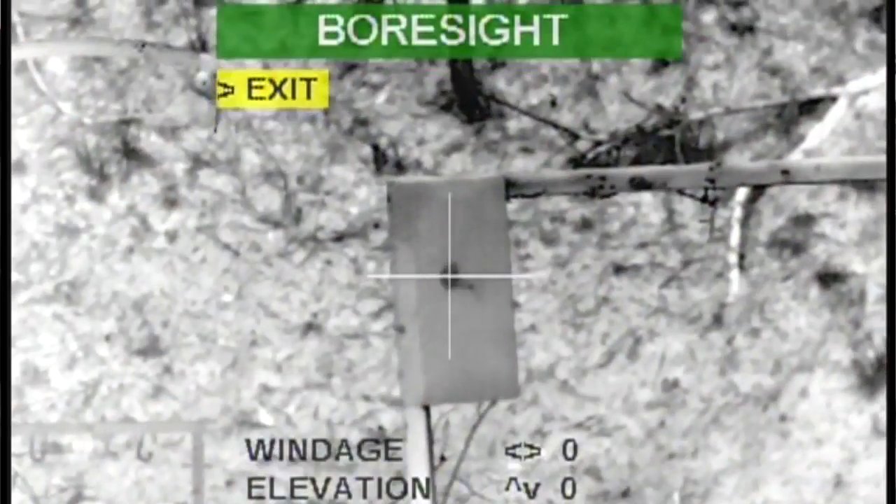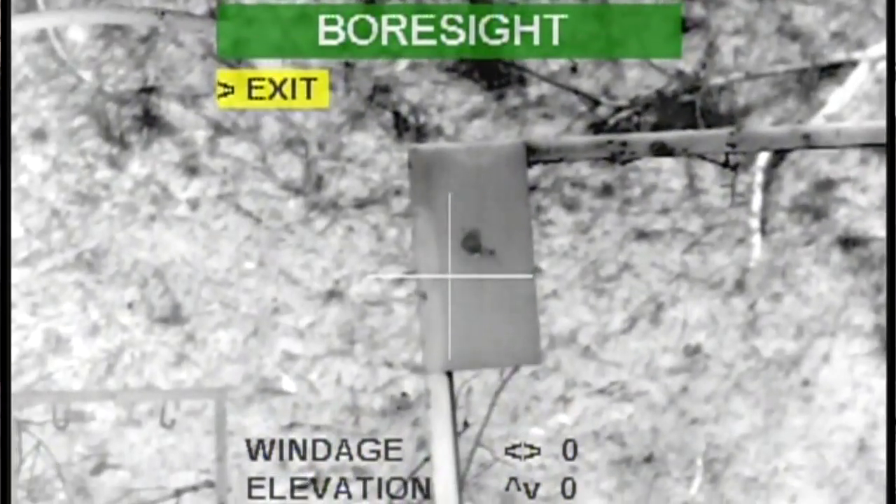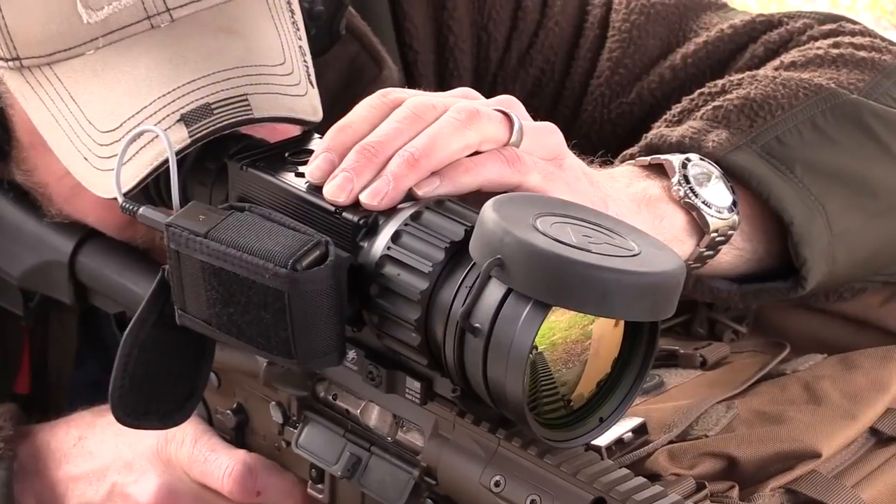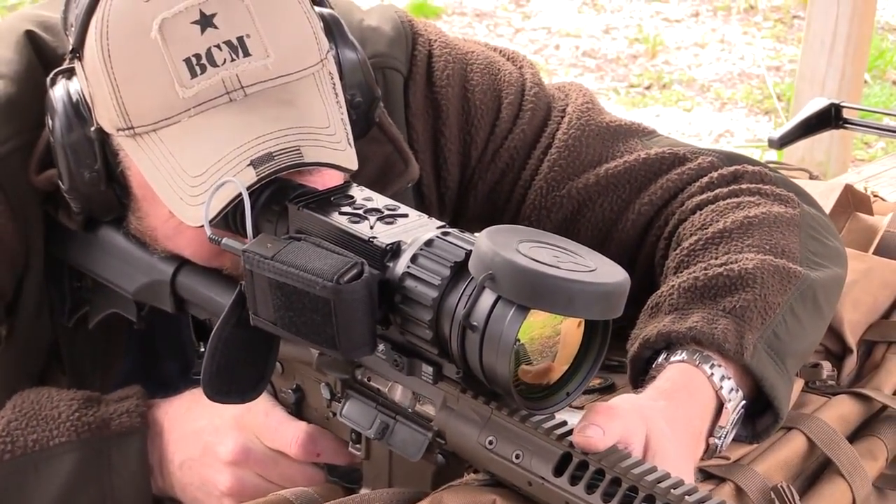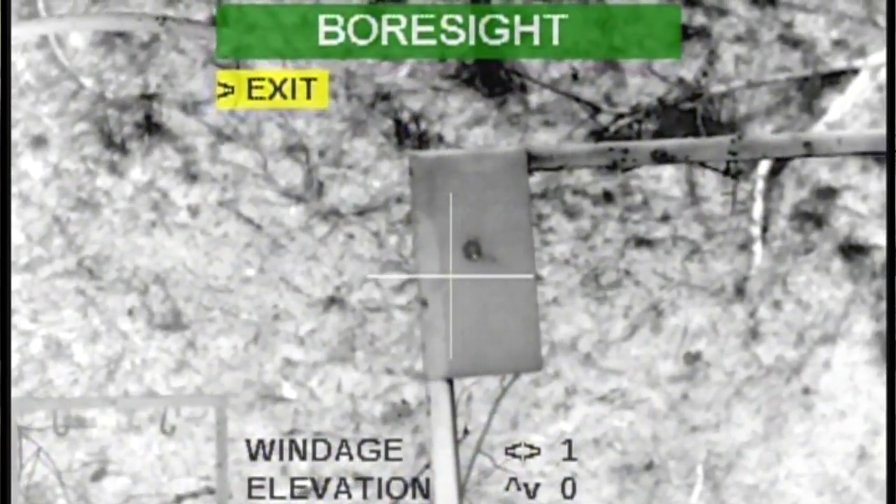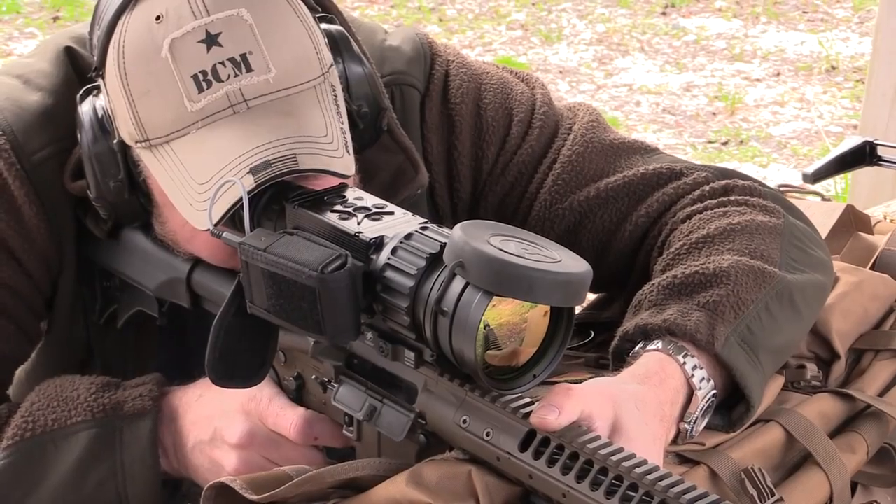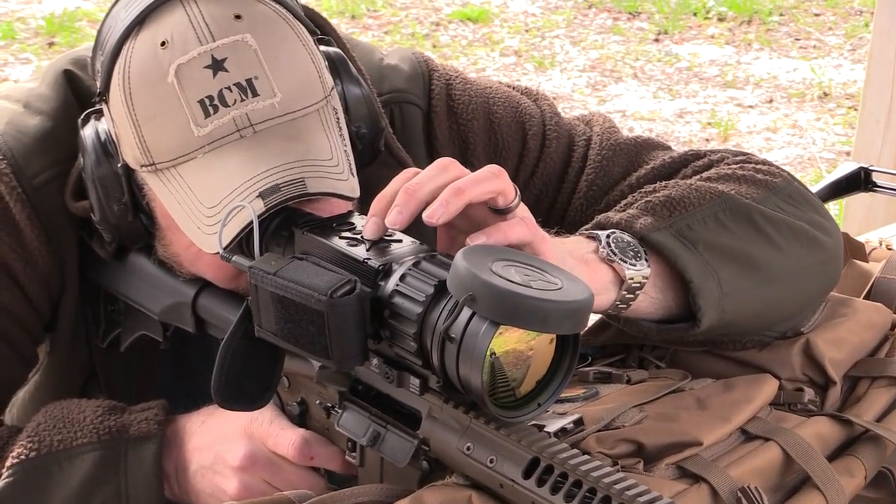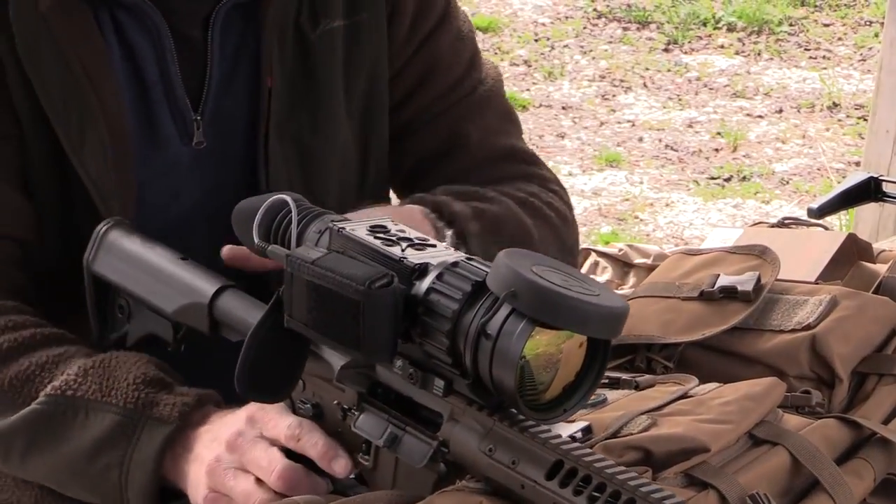Let's see what that does. Yeah, see, let's bring it just about perfect left to right. All right, I think I got 1 round left here. All right. There you go, look at that. All right, perfect. You can see it slowly fade out. All right, so I'm gonna go ahead and get out of this menu. Here we go, cool. So I'm gonna turn the sight off.